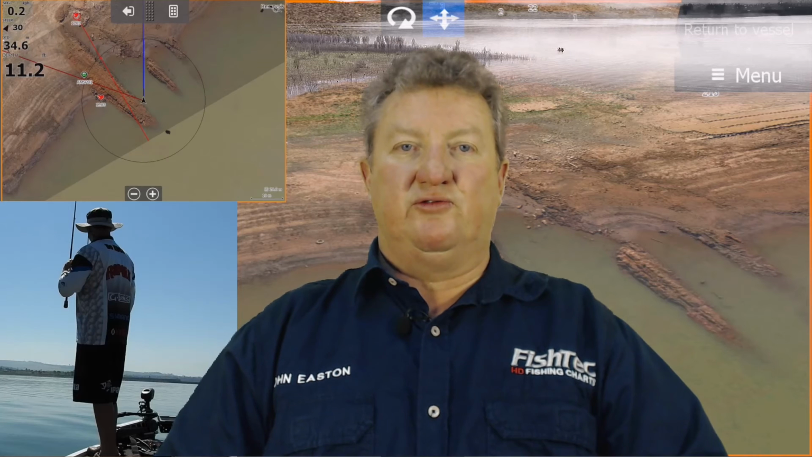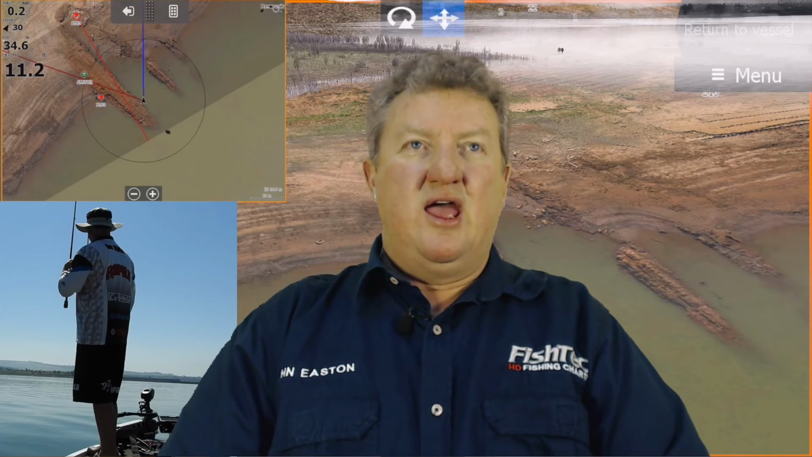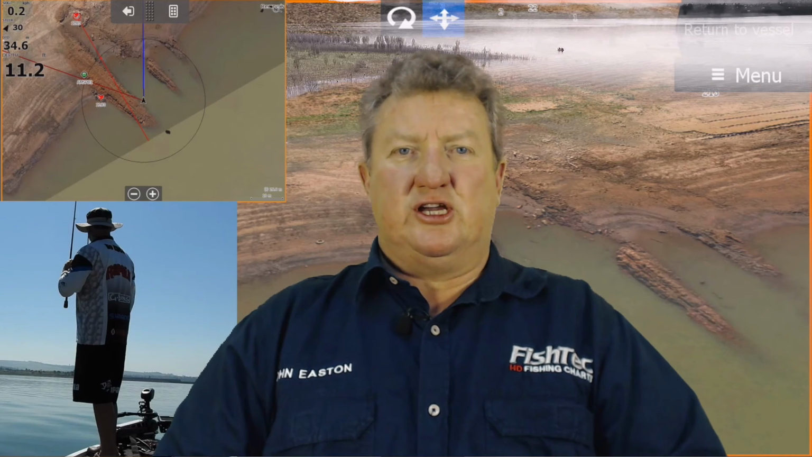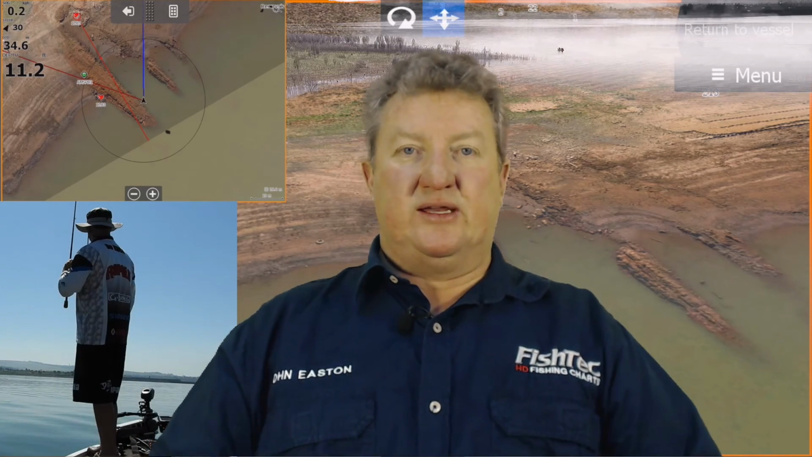You know, the technology today, especially when it comes to media, is moving incredibly fast. And imagine being able to do this live on the water with these multiple views. See that chart plotter with the maps. You see exactly the distance he is. You see exactly where he's casting. You see absolutely everything.